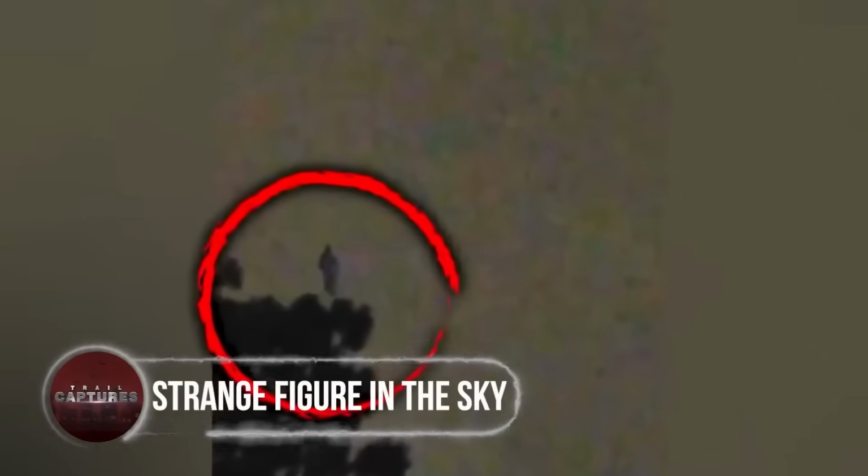Strange figure in the sky. What would you do if you were simply trying to take in the sights when you suddenly notice this bizarre creature gently descending from the sky? According to the man who recorded the video, the strange figure appeared to be a man gliding through the sky before slowly descending to an unknown location in California. If you look at the clip, it's not really surprising that the man would think that he saw someone descending from high in the sky.